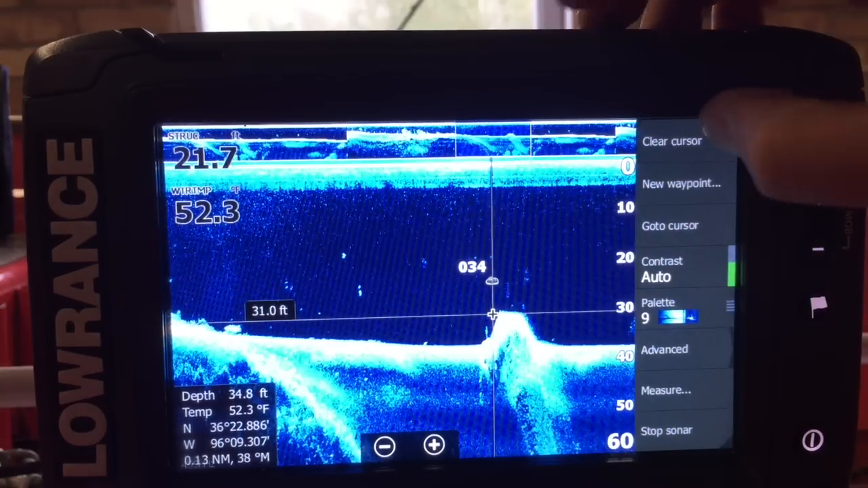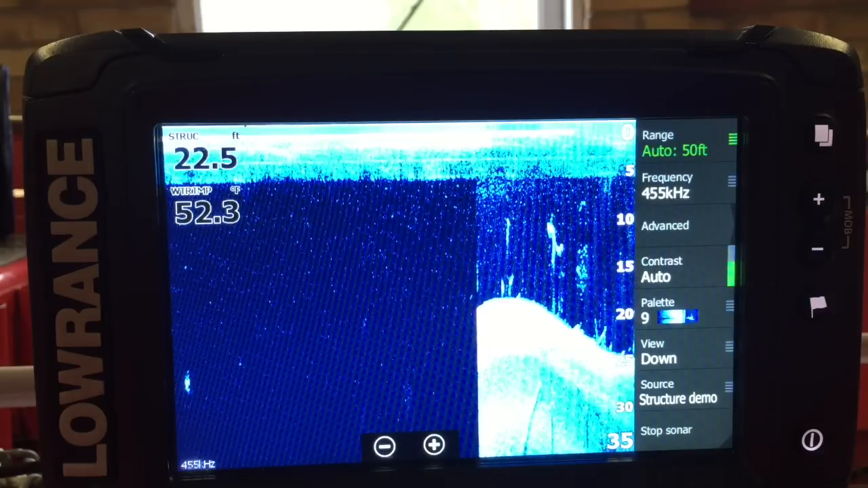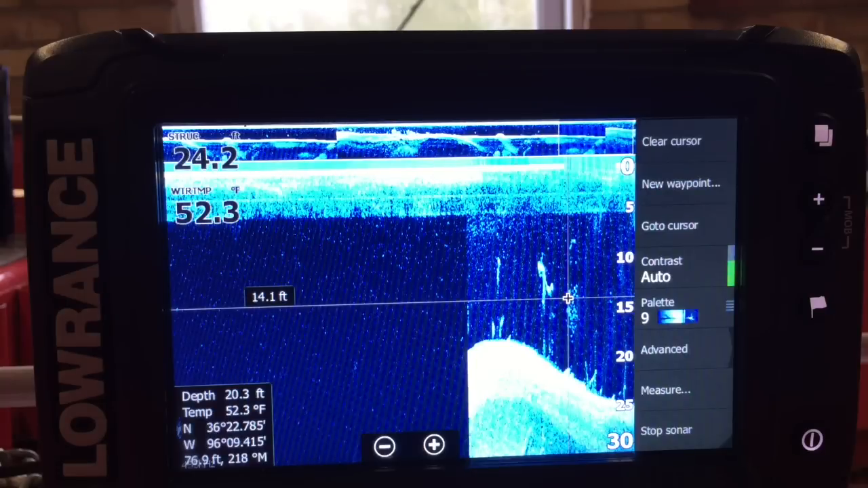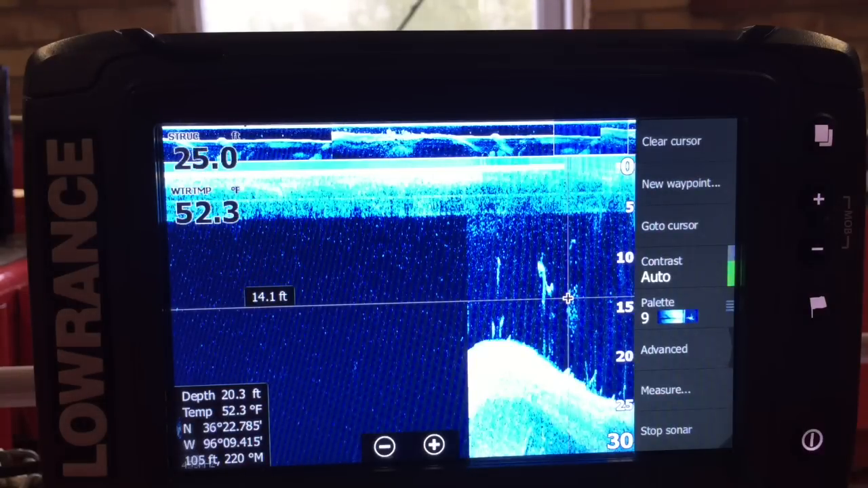So we're going to clear that cursor now. I'm going to let it run and see if I can find something else, and oh, there you go. Right, that's a nice spot just there. I like the look of that. And it actually tells you how deep it is. It's 14.1.